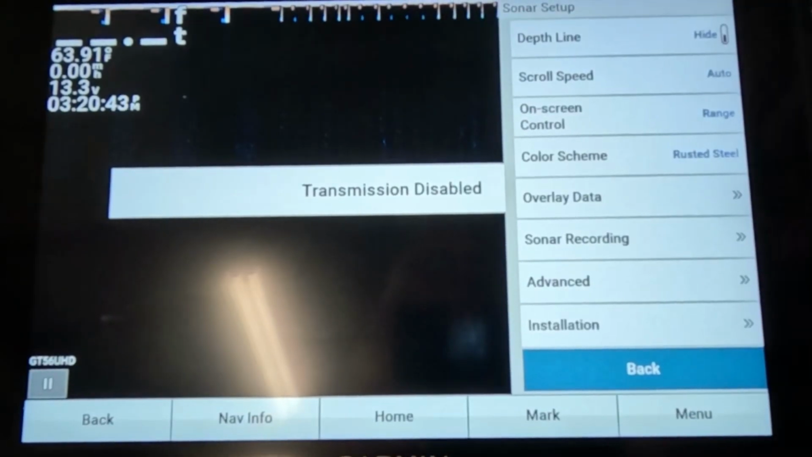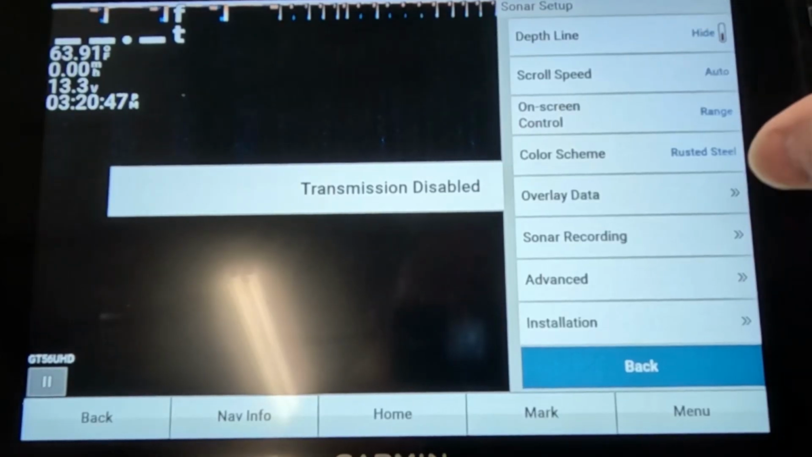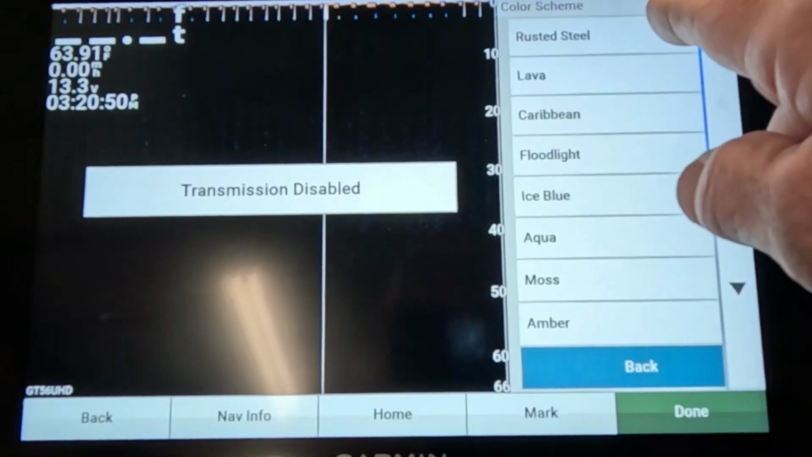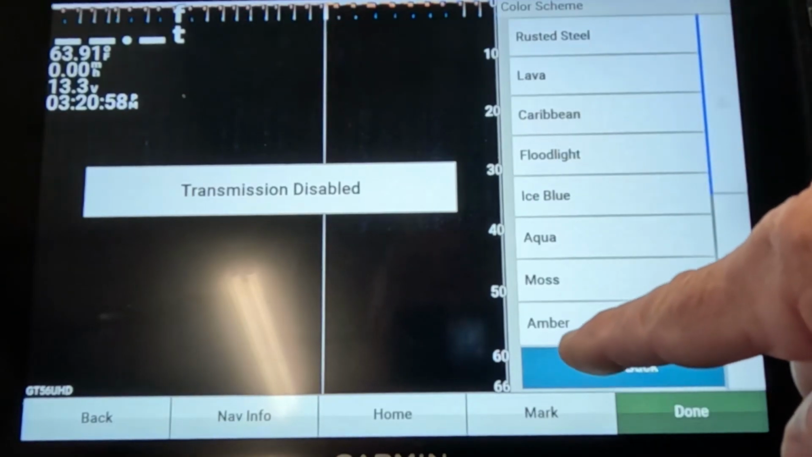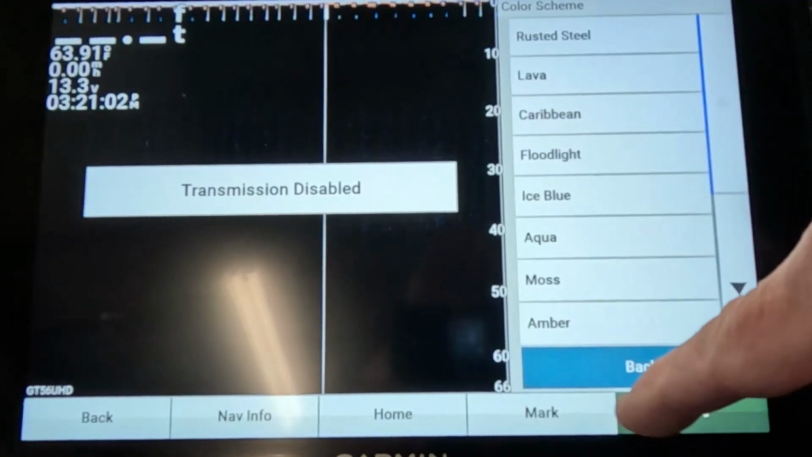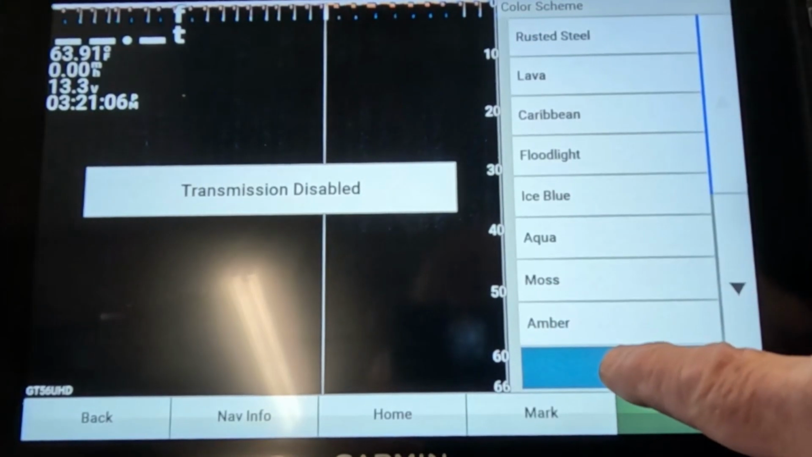Sonar setups is pretty much the same thing. Your scroll speed is already set to auto, so that's good. Just leave that just like it is. Now your color scheme, you might want to change it. I'll leave mine on rusted steel. It works pretty good. You can put it on any color you want. A lot of people like amber. I like rusted steel, like right out of the box. But like I said, you can change it around and put whatever color you want on it.